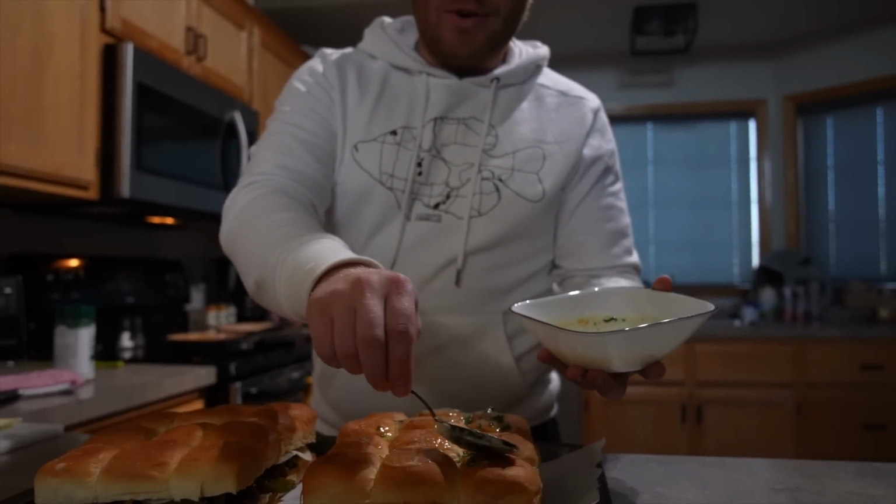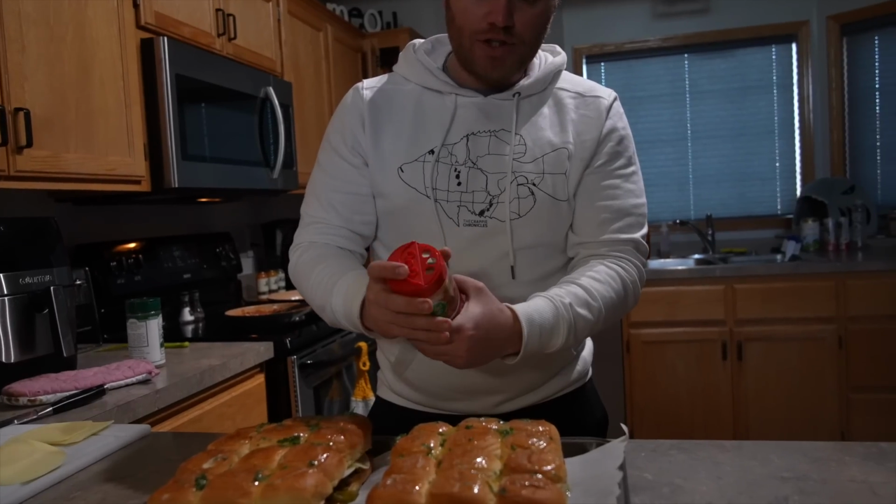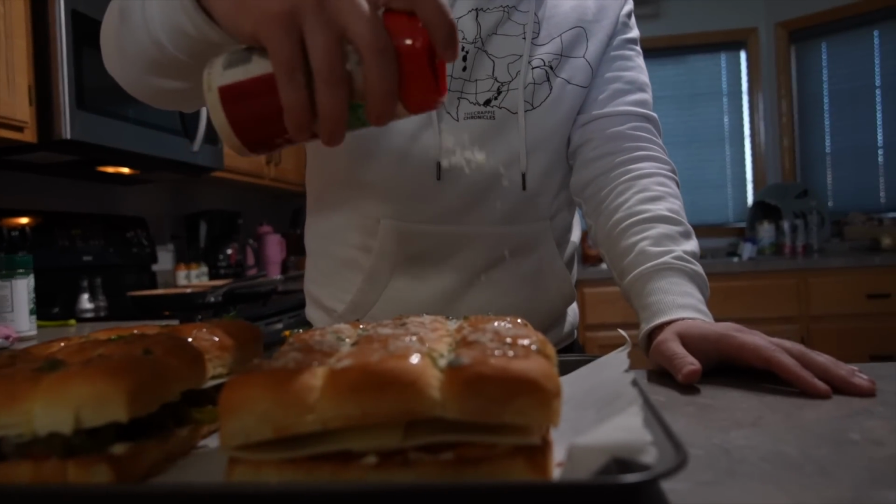Nobody's getting left out in the frozen kitchen, you know that. A little bit of sawdust Parmesan, if you know what I'm talking about.